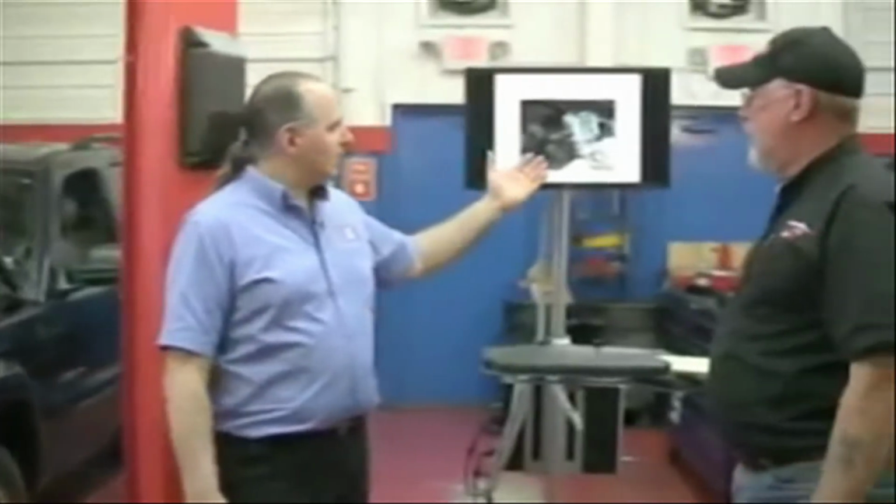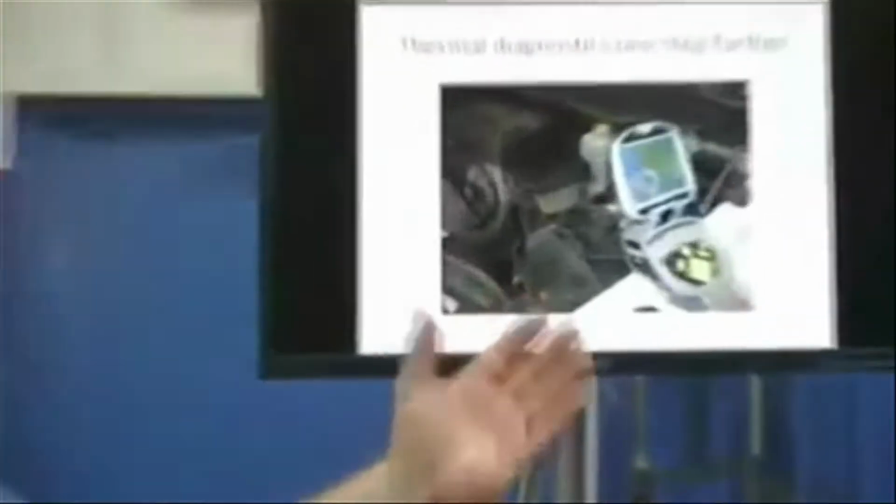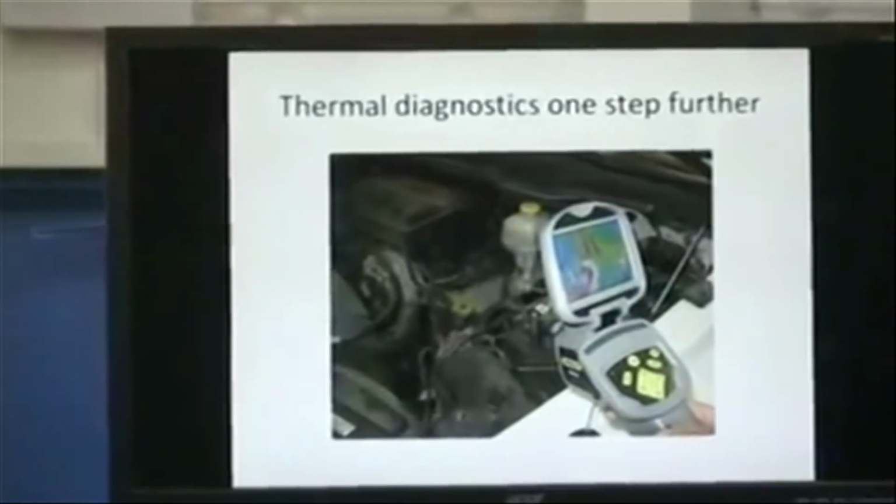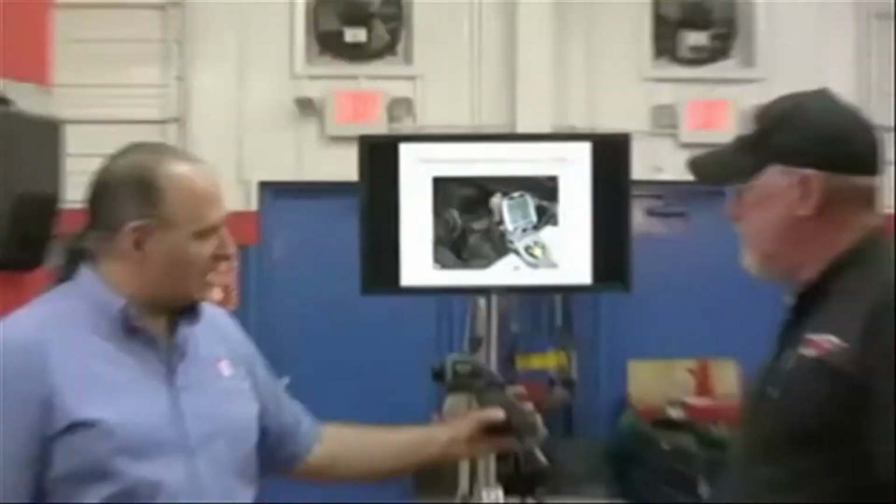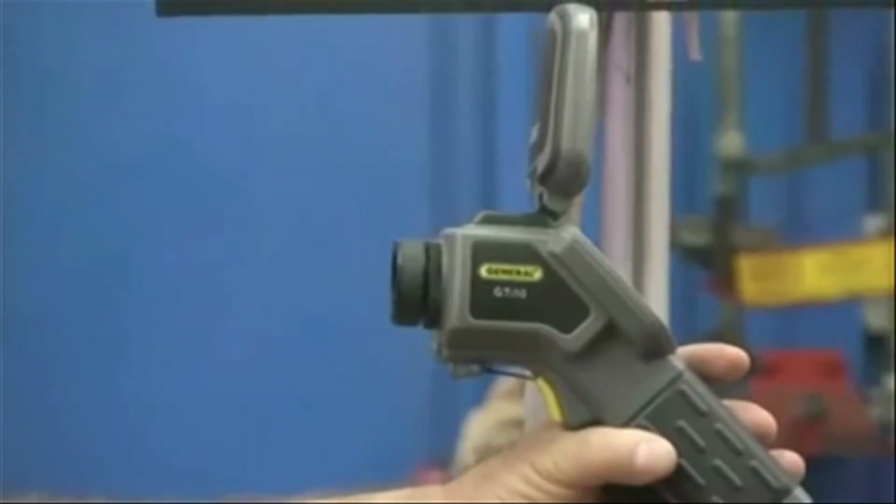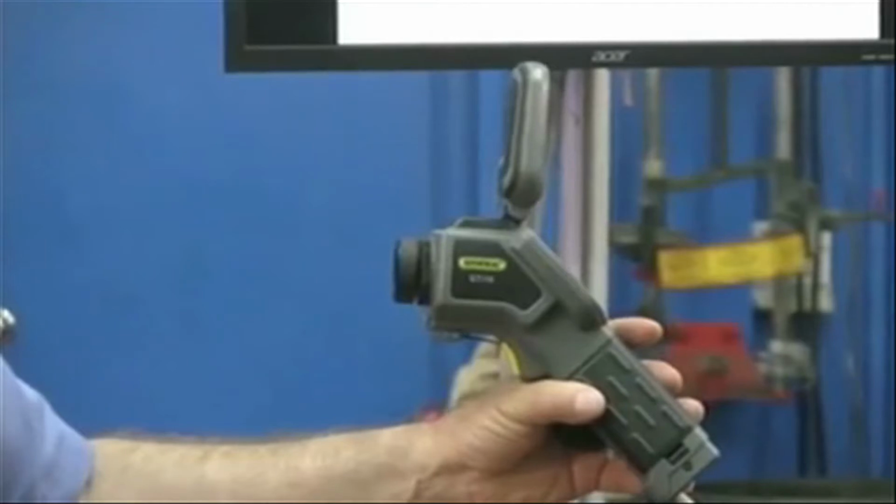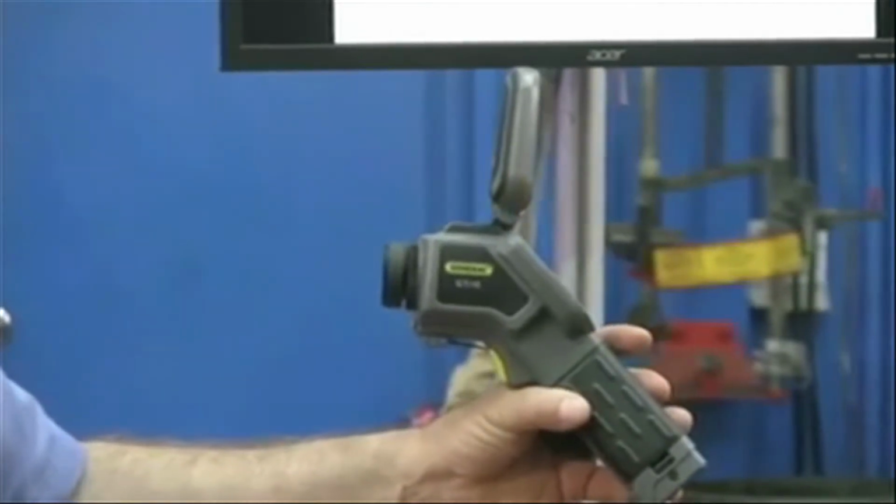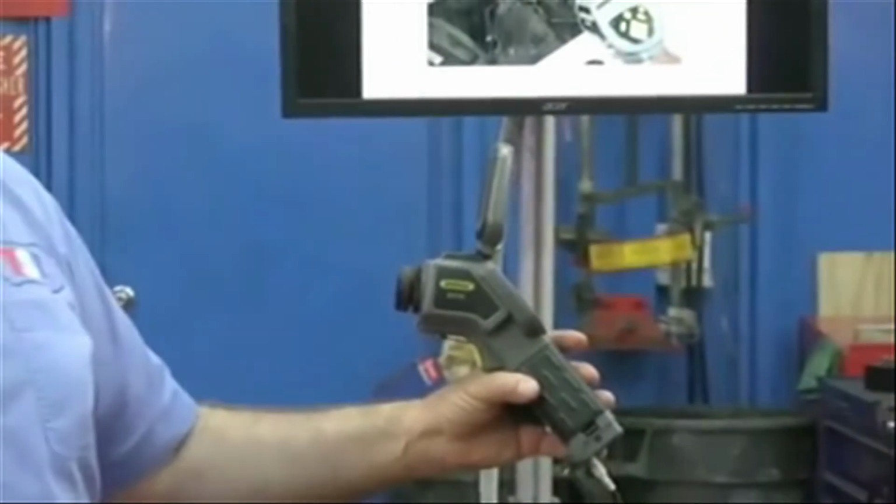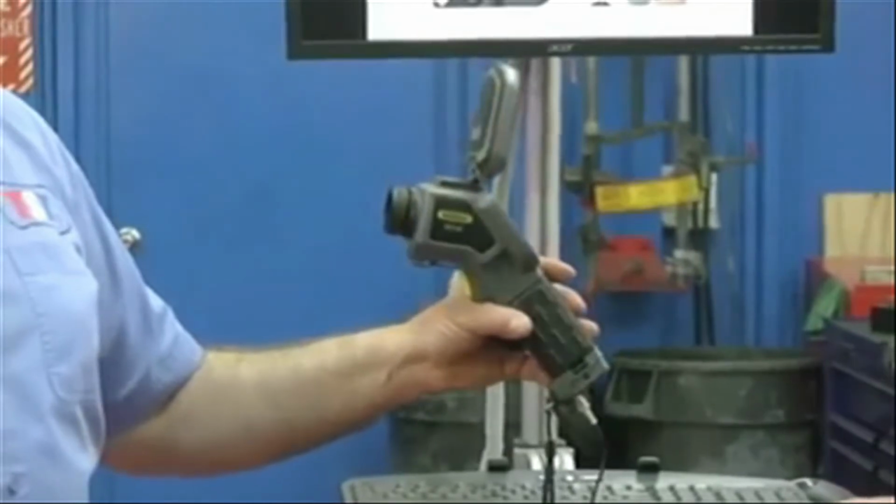Thermal imager. And the thermal imager we're going to be taking a look at live in a second. This thermal imager we'll be using is from General, the GTi10. This thermal imager is pretty neat for a lot of different things. In fact, if you look at some of our webcasts, we've used it on electrical problems. Also, Motorage this month, if I'm not mistaken, issued a piece on thermal imaging by Tony Martin. Tony has definitely checked it out.